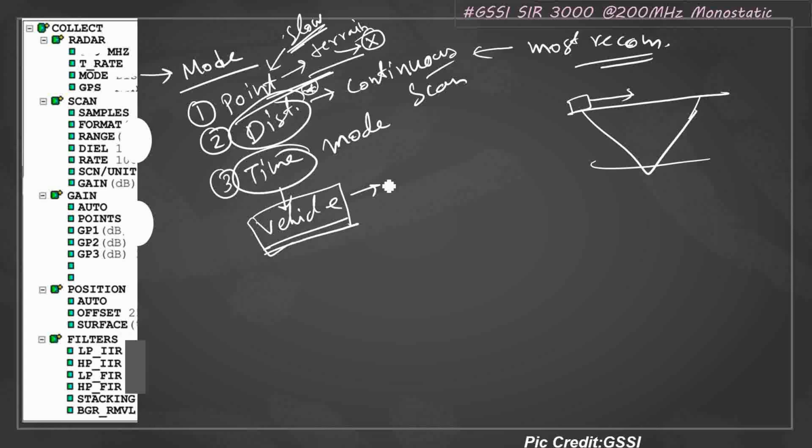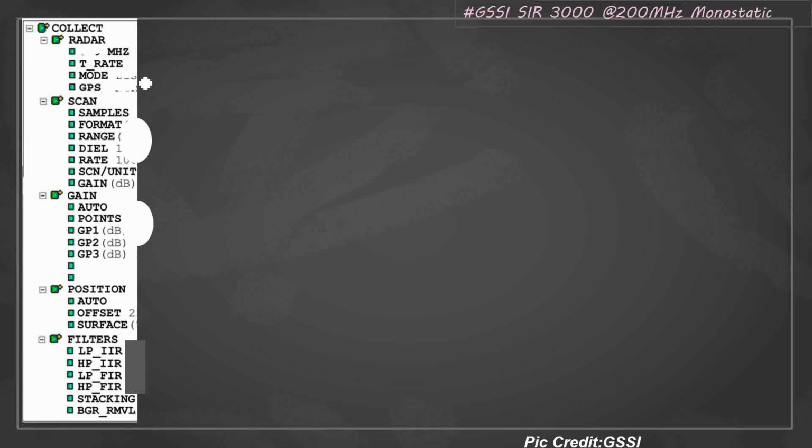You have to consider different kinds of settings, like time per scan per second. You have to choose very carefully. So this is not so convenient. Sometimes I did that, but I don't find this convenient. I'll suggest you go for the distance mode. So what mode will you be selecting? The mode you will be selecting is the distance mode, as a beginner or an inexperienced user.